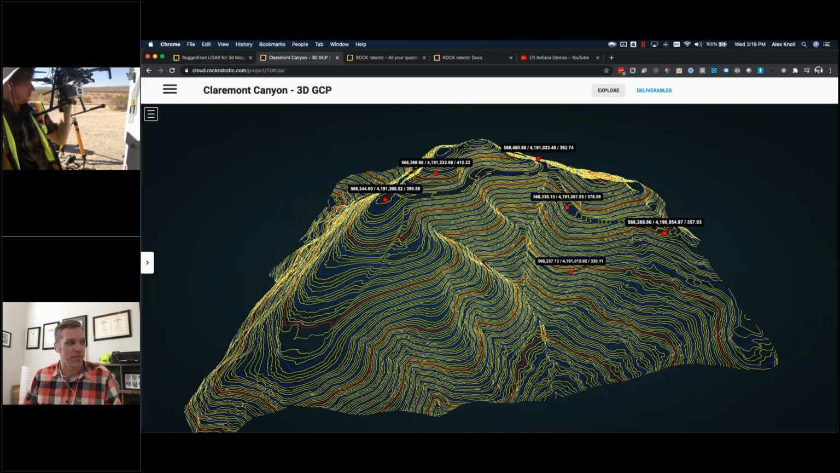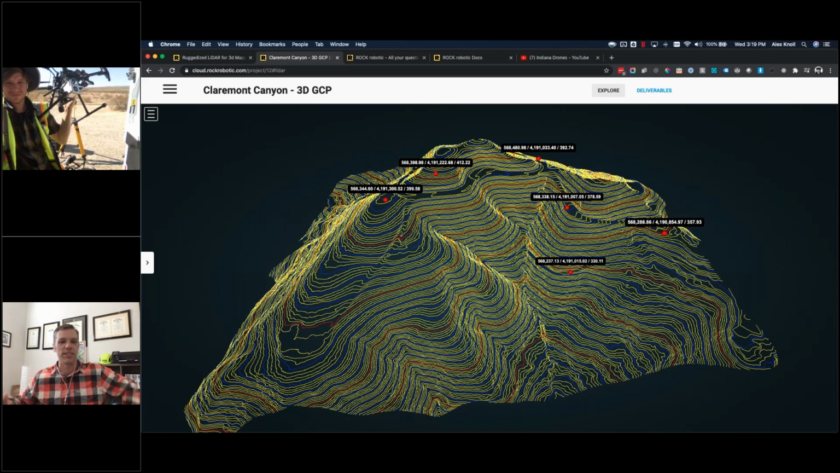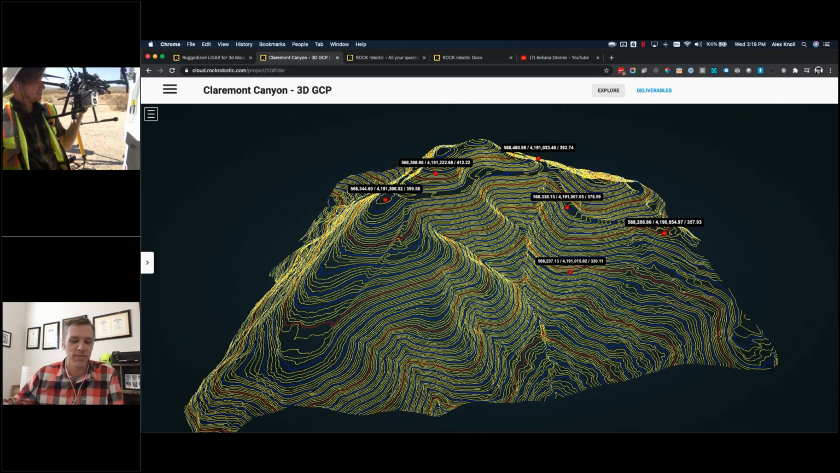So could we have flown the R1a on the whole job? Yes. But for this particular client, they wanted the big Riegl system. So we flew that as well. And seeing the comparison, flying both sensors in the same day, the really big Riegl system versus what Harrison is showing there, the R1a, it's quite a big difference.